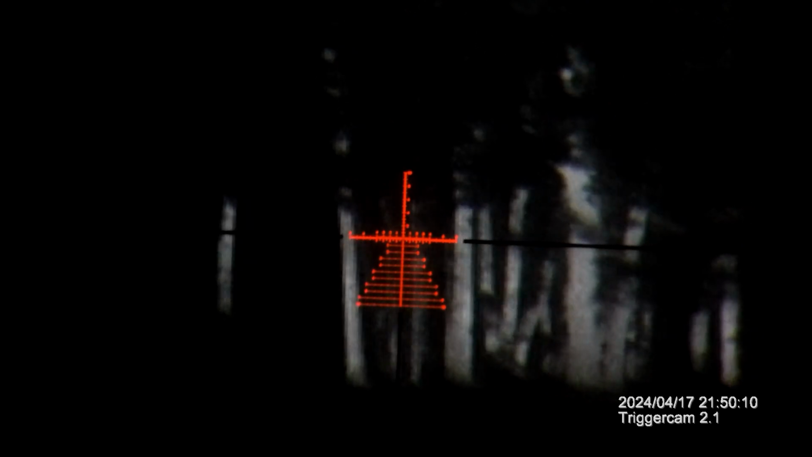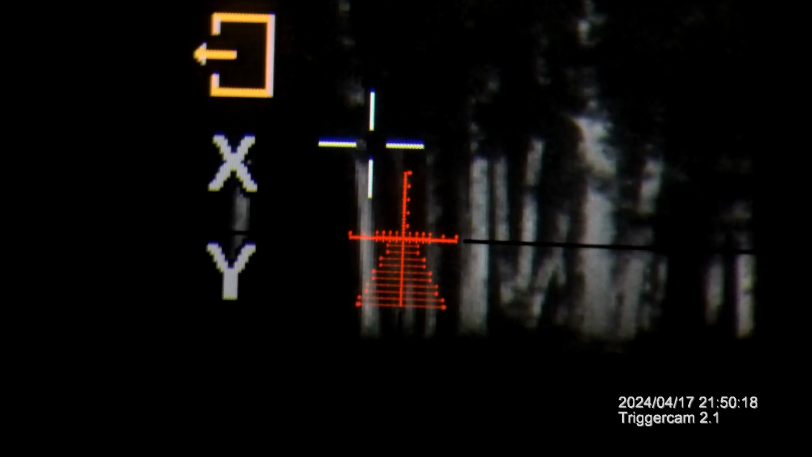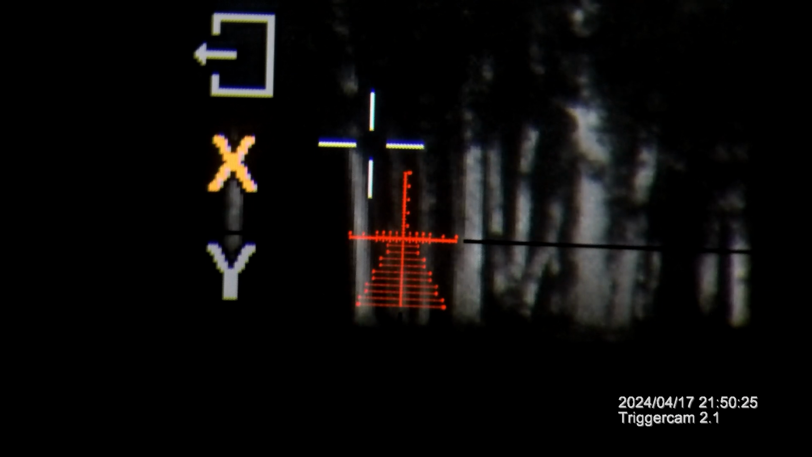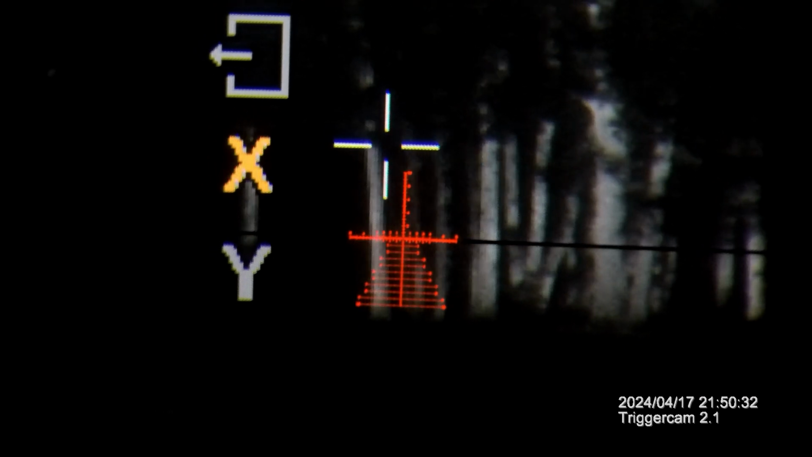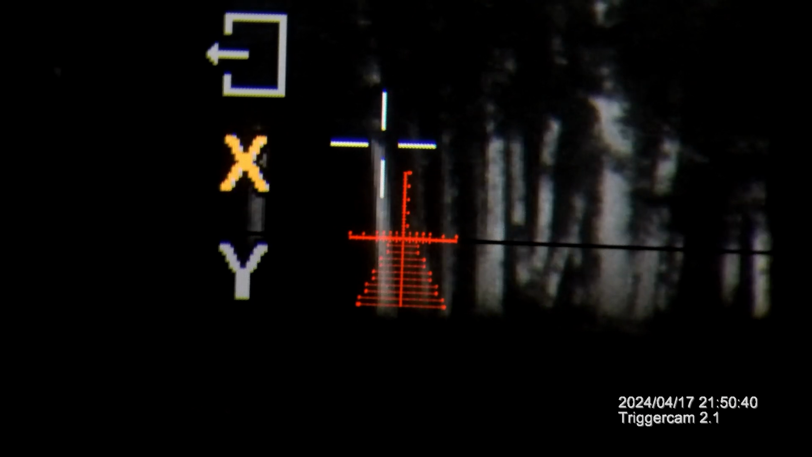Let me see if I can give you guys an example of what collimation will look like. So here's your menu. This is collimation right here. So you're gonna bring everything in line. See? That's essentially what collimation is.